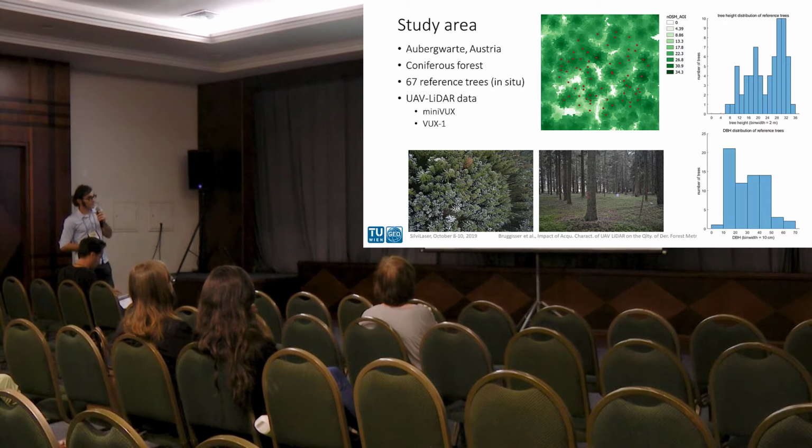On the right you see the distribution of tree heights. These reference trees' heights range from about 5 to almost 40 meters, and the distribution of DBHs ranges from below 10 centimeters up to 70 centimeters. These are just impressions, so it's a coniferous forest, rather open, managed.